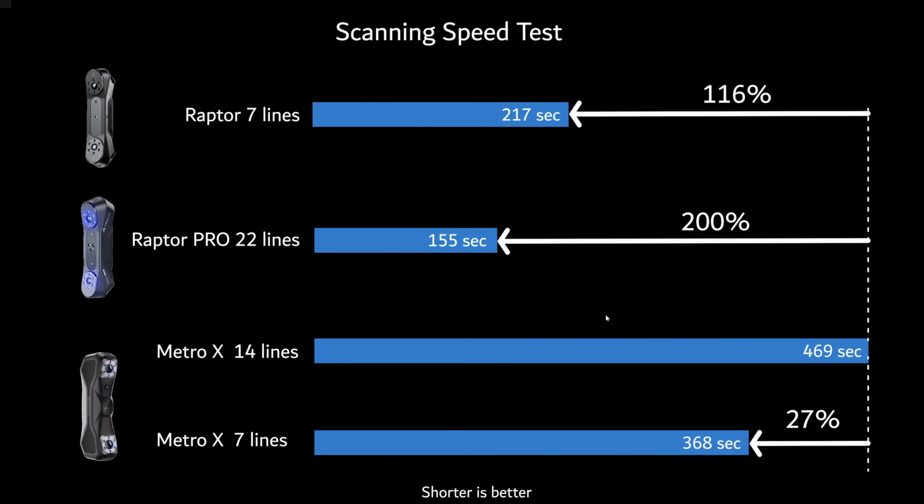Even with the Raptor in 7 lines, the parallel lines, the original Raptor, which sells at a similar price to the Metro X, is 116% faster than the Metro X, and the Raptor Pro is 200% faster than the Metro X.